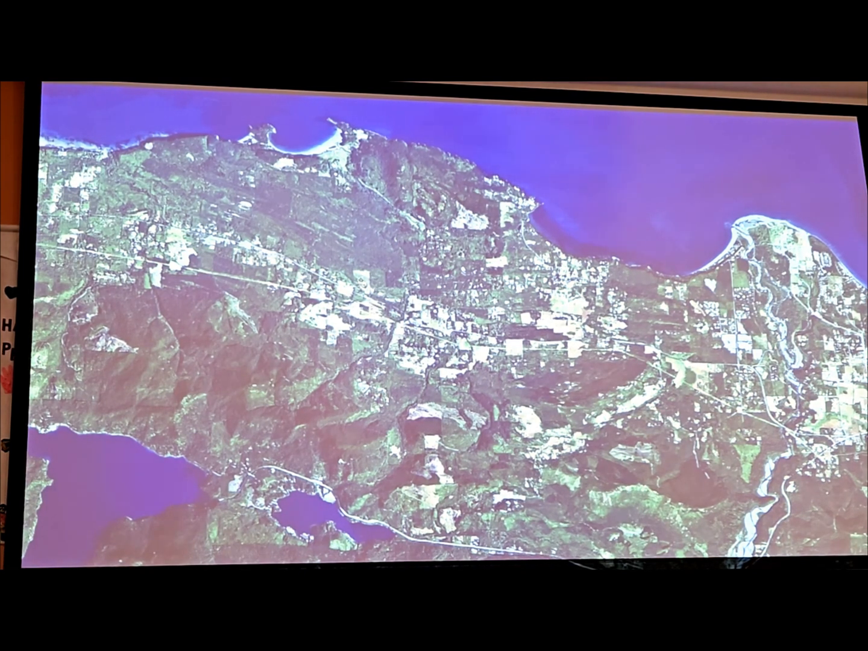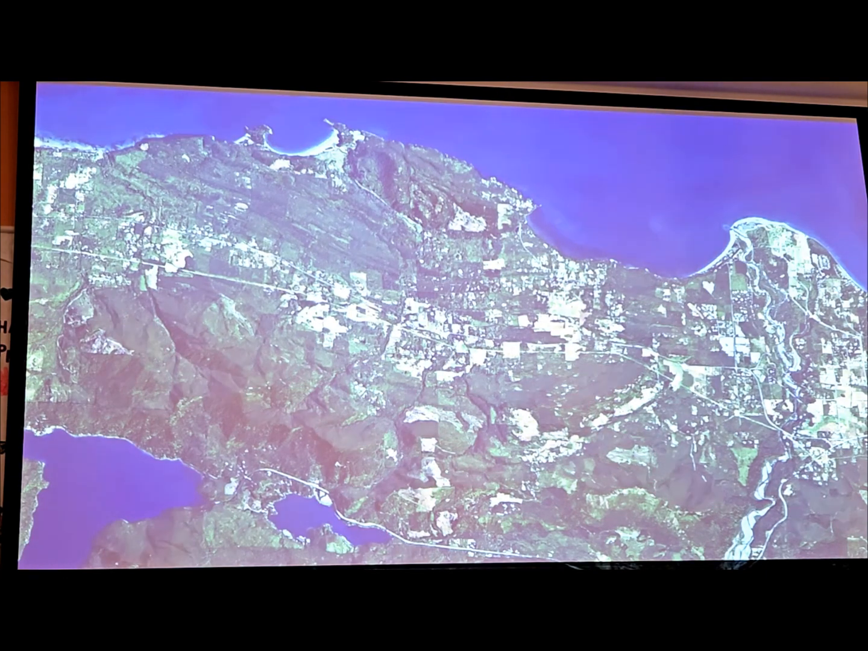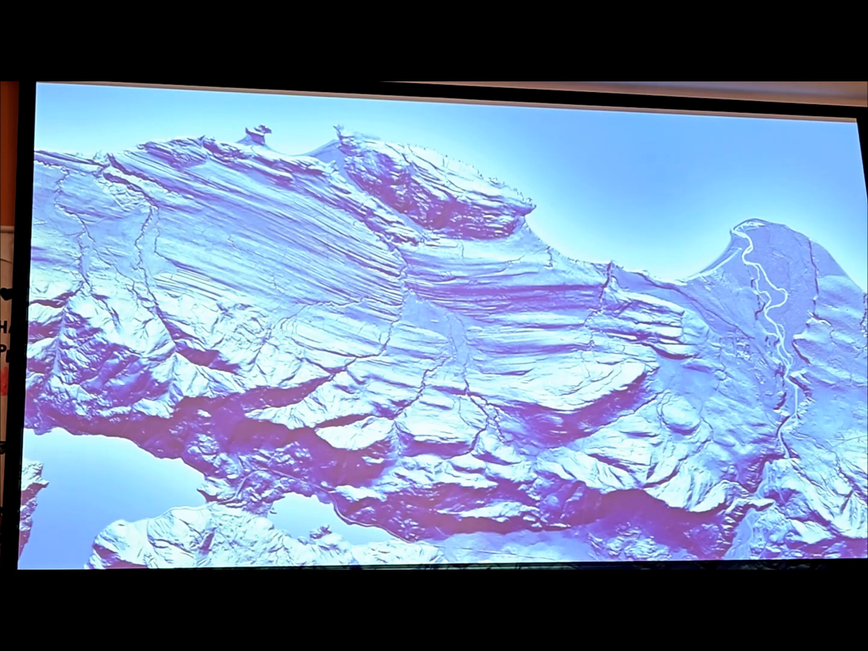Coming close to the end of the presentation here, but this is the Elwha Delta over here, Tongue Point, Lake Crescent. You're familiar with those landmarks. But this is one of my favorite images because when you peel away those trees, you can just see the ice scraping across the land. Truly amazing.